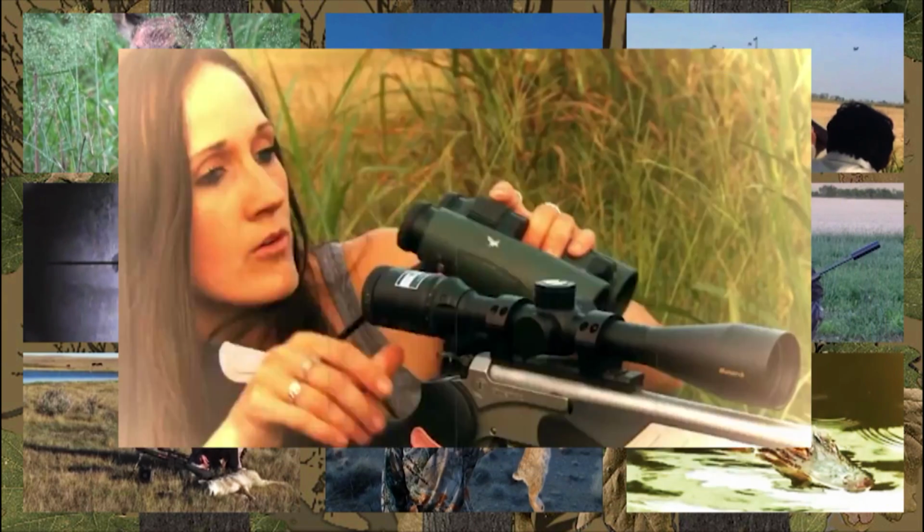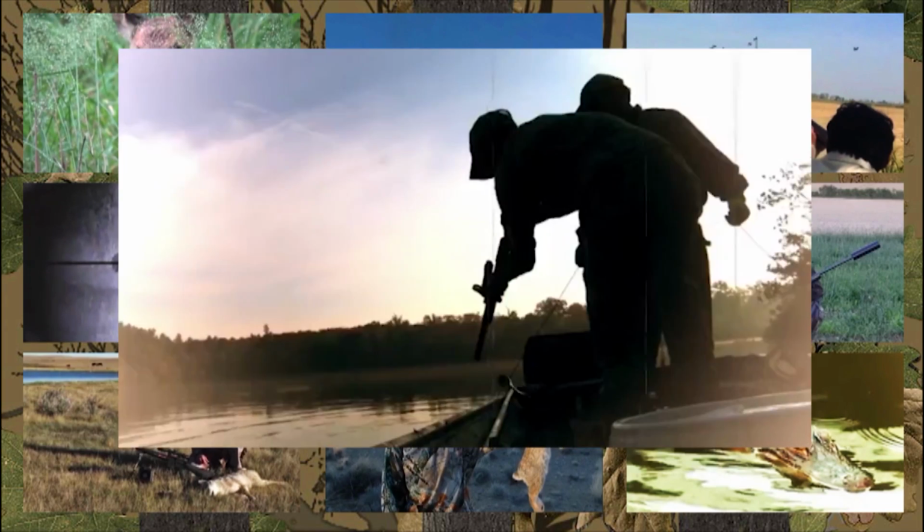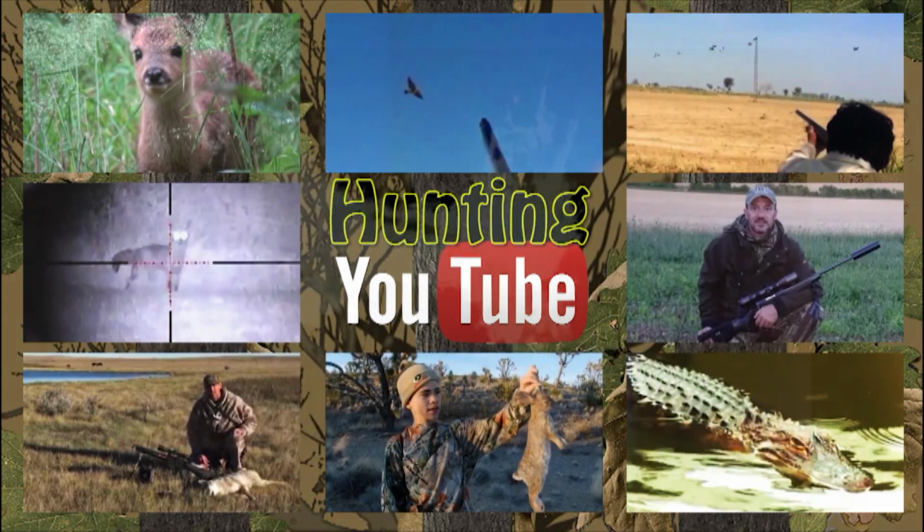And finally, here's a taster of gator hunting in South Carolina. It's by Melissa Bachman, the woman shooter the aunties love to hate, and she is out after alligators with her mum. That's it for this week.